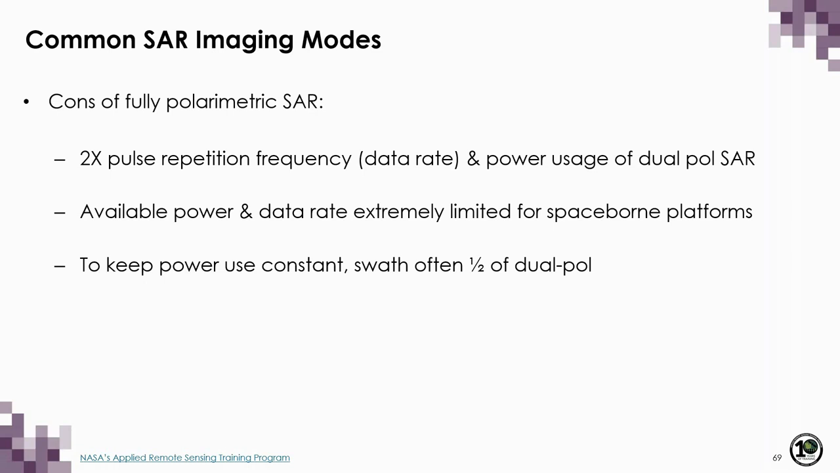Some of the cons of fully polarimetric radar are, though, that it requires 2 times the pulse repetition frequency or data rate and power usage of a dual polarized SAR. And the available power and data rate are extremely limited for spaceborne platforms. So to keep the power usage constant, the swath is often half that of dual pol data.